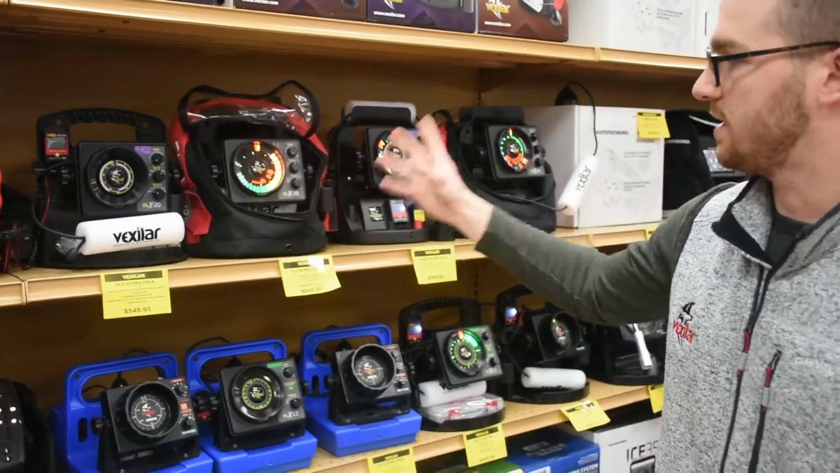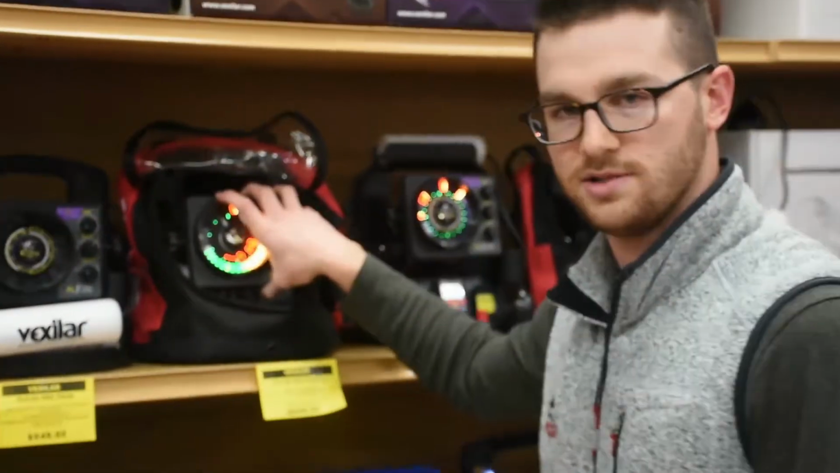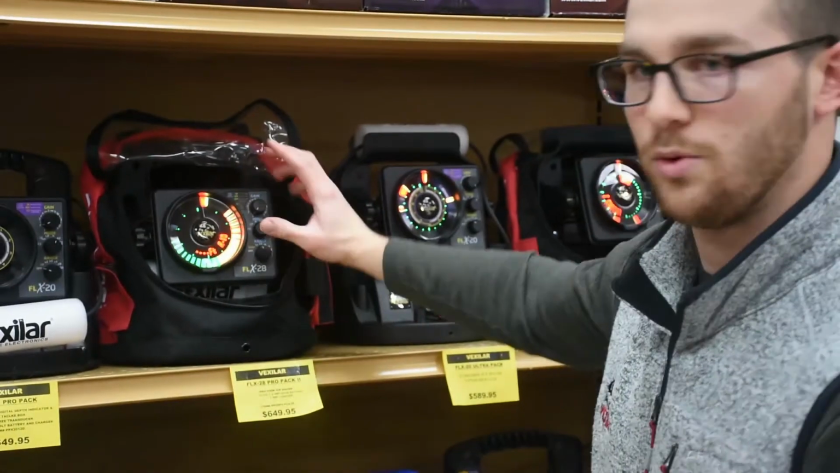Finally, the top of the line unit that we offer is the FLX28. Again, it's brushless, with 20 modes of interference rejection. It has a weed mode setting. And how that weed mode works,